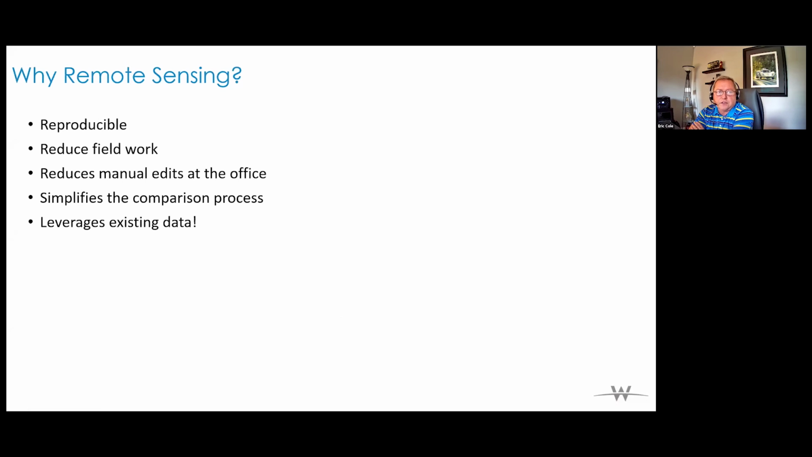It reduces the field work because, again, using the remote sensing process, once we begin the segmentation and the learning process, we can teach the computer that certain pixels are certain things, and then that identifies those polygons as what they are without us having to go out in the field and check it every time. It reduces the manual edits at the office level, and it simplifies the comparison process, as we mentioned in the change detection earlier on, and it leverages existing data. If someone wanted to do this, you don't have to go get new LiDAR data or new imagery. You can use what you have.